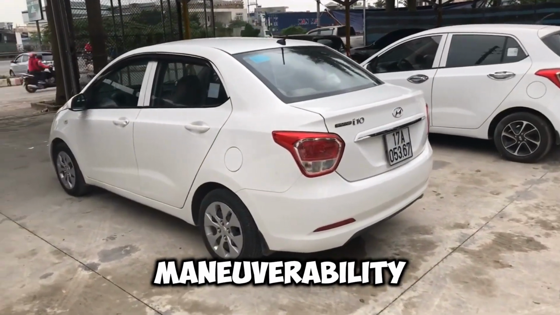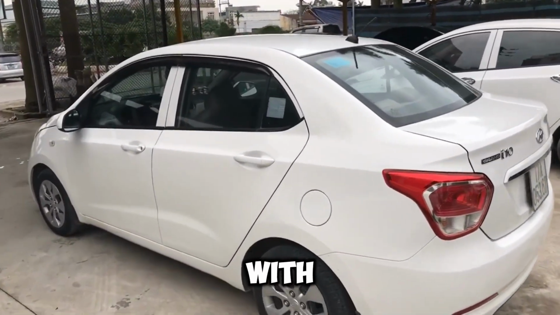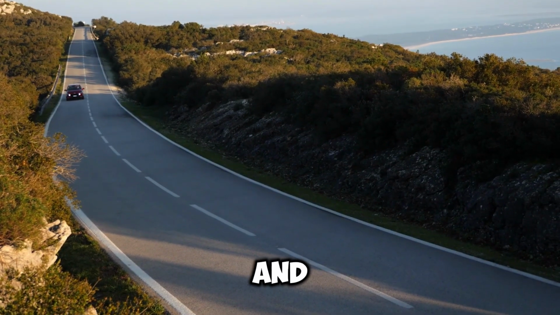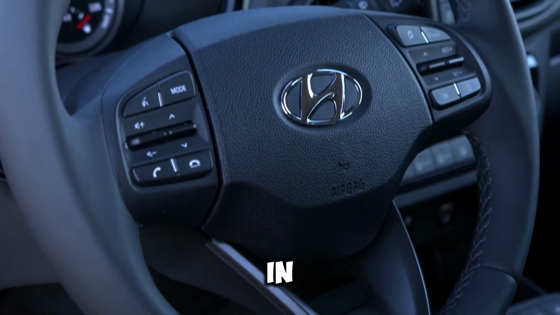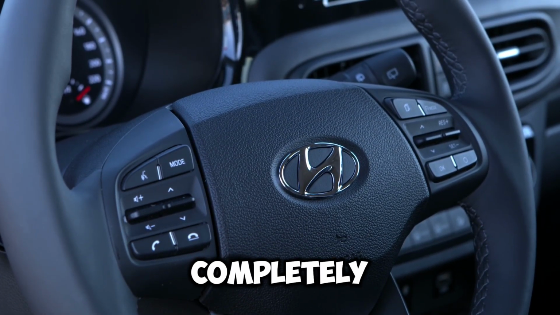Secondly, the urban maneuverability is practically unmatched. With its tiny turning radius, light steering, and massive windows, you can exploit gaps in traffic and parallel park in spaces that other drivers completely ignore.